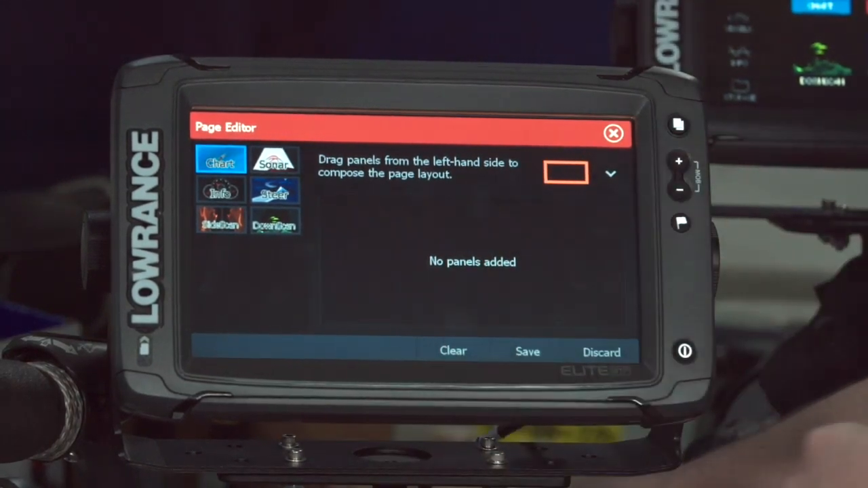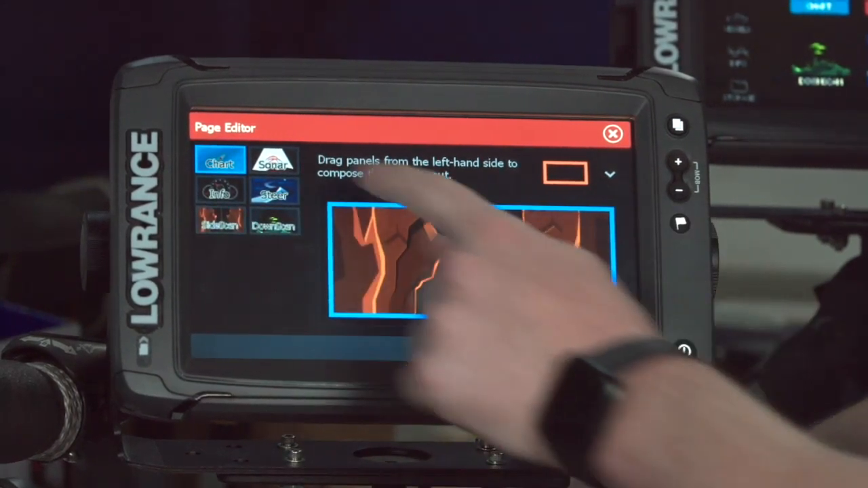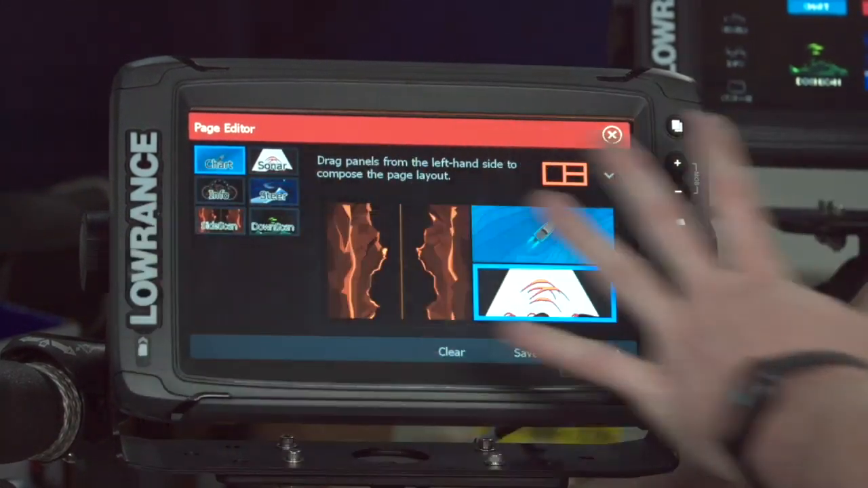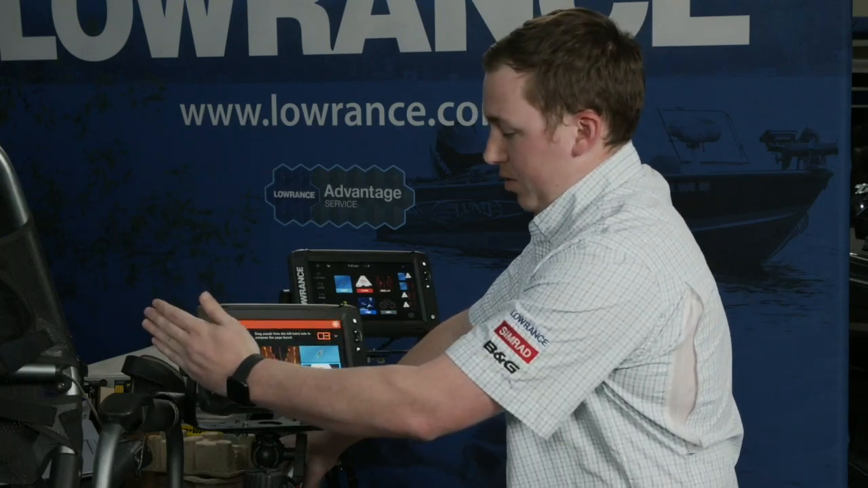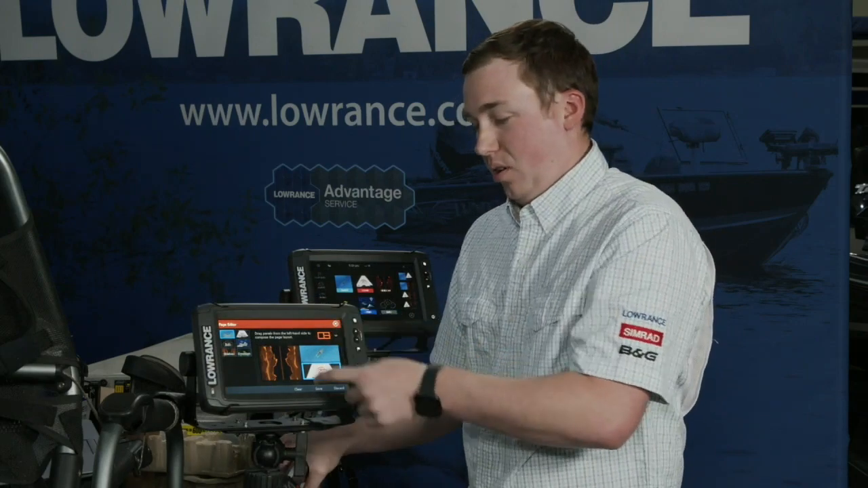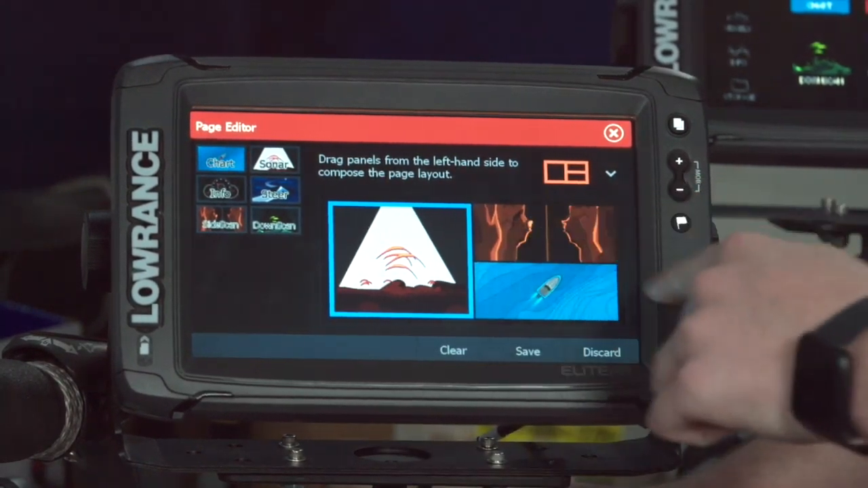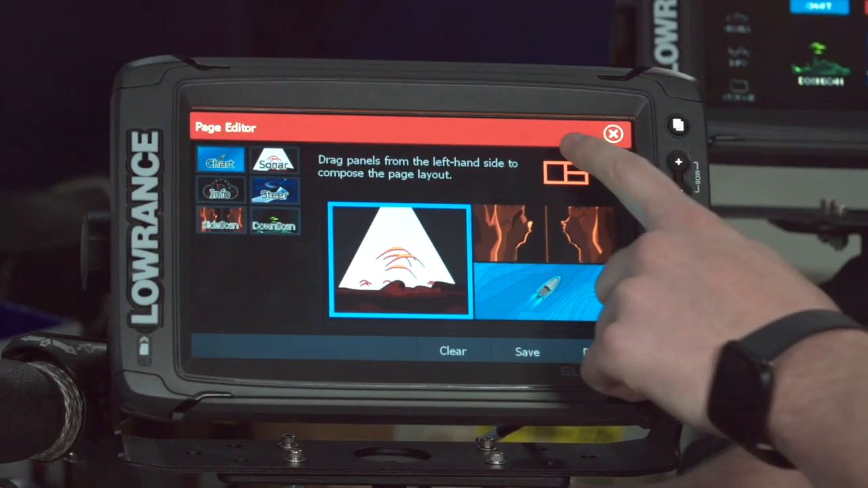So let's say I want to set up, I'll set up like I have it set up normally. So I'll throw a side scan in here, I'll throw a chart in here, and I'll also throw a traditional sonar in here. So this is pretty good. If I just press save on this right now, it's going to give me the whole half of the screen this way, my side scan, and then it's going to stack my chart and my sonar on the other side. But maybe I want my sonar on top of my chart, or I want my sonar as my full screen. All I have to do is drag whichever one I want to whichever space I want it in.